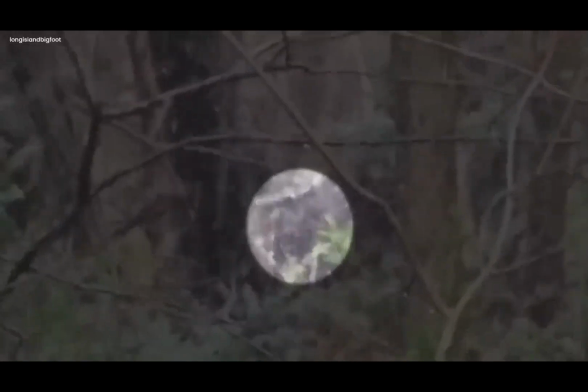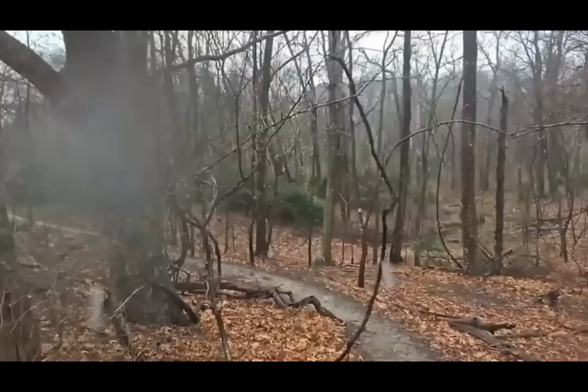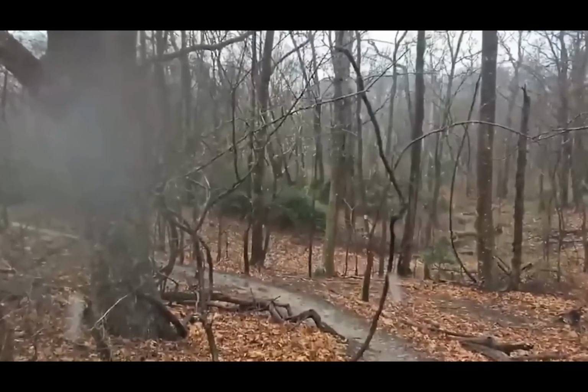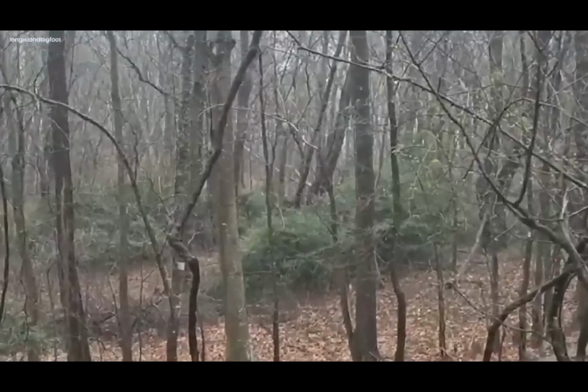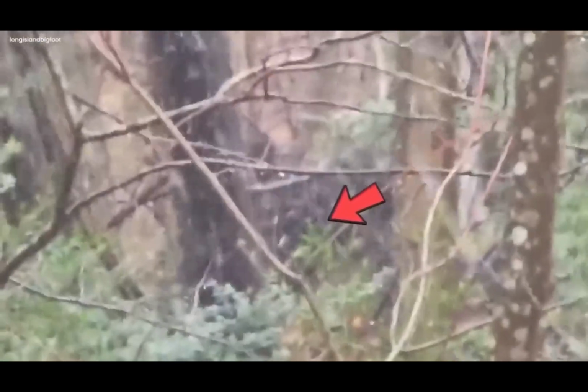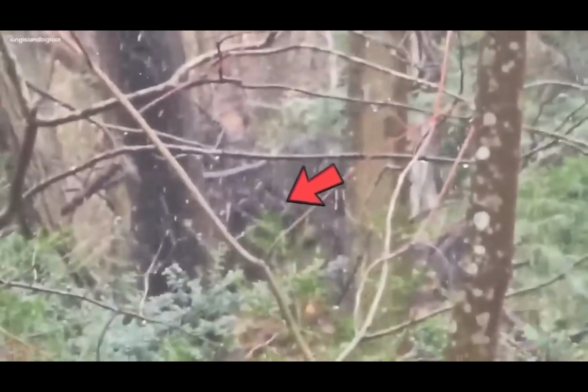Adding to the intrigue, the video's uploader mentions having inspected the area afterward, discovering deliberately fallen trees obstructing the trailhead. The circumstances, particularly the adverse weather conditions, raise doubts about the likelihood of someone intentionally blocking the trail in such inclement weather.